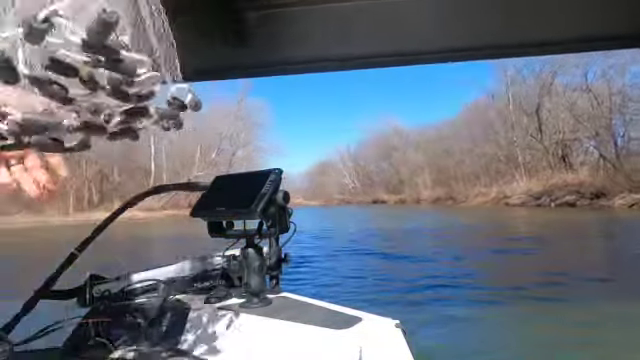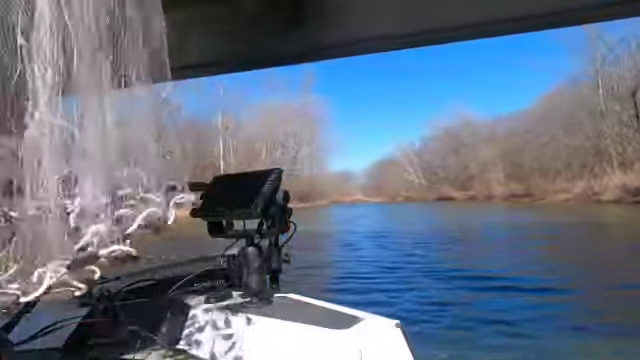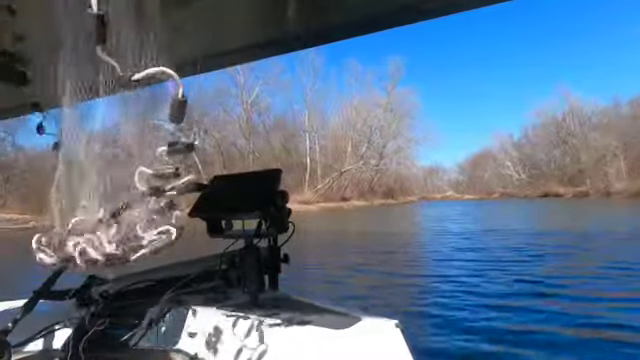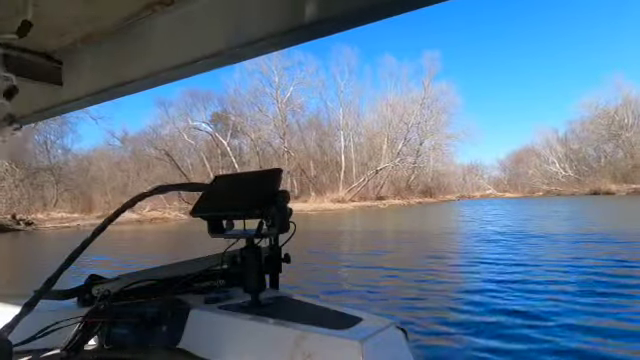I know you guys can't see me right now. Hopefully you guys can see something. I got a new mount. I just need to get it taller. So this will be a little bit of audio, and maybe you guys can see that live scope.